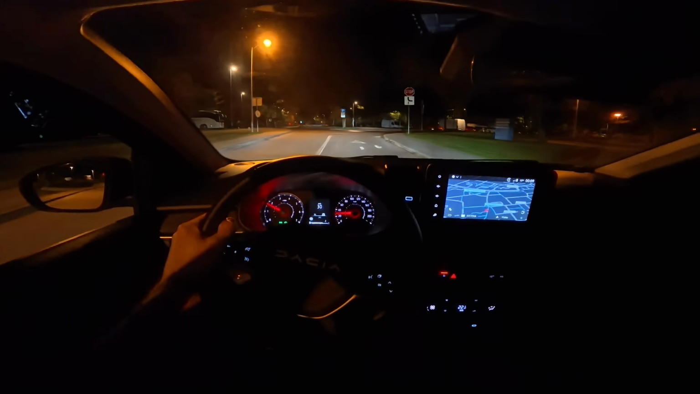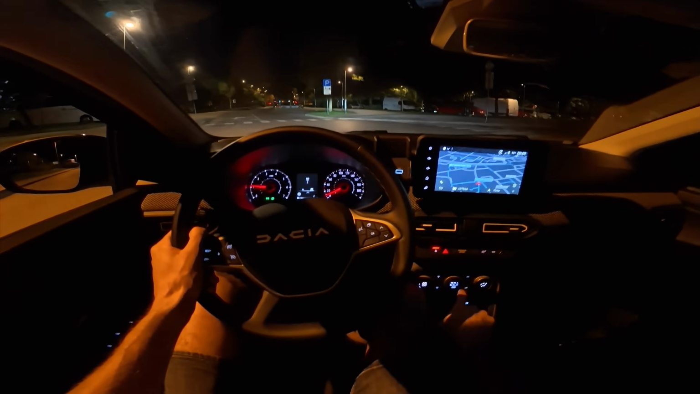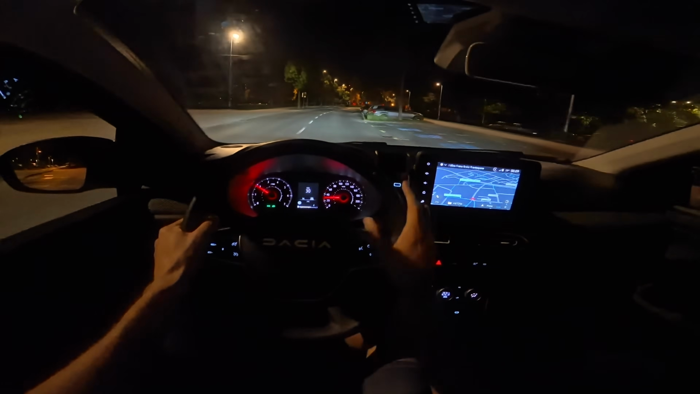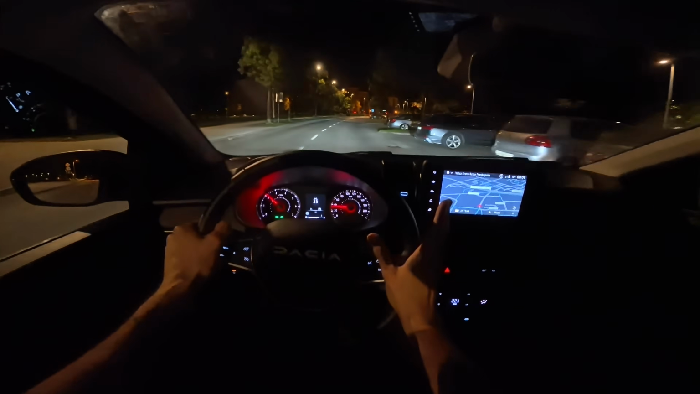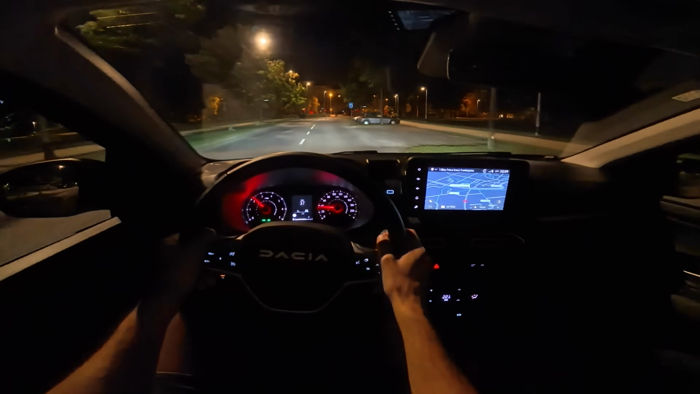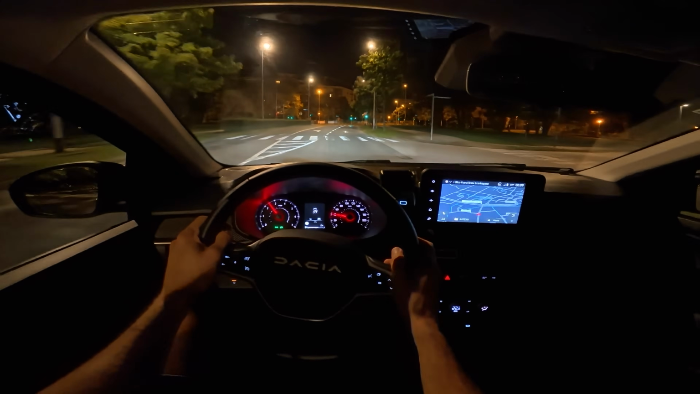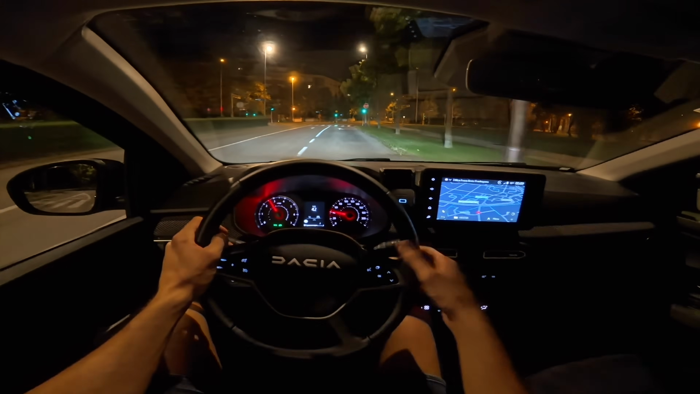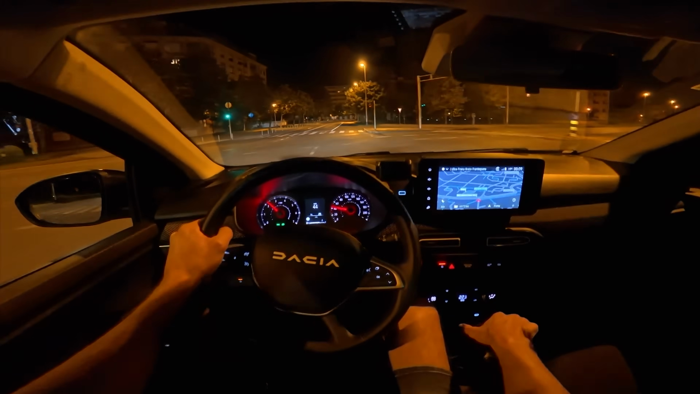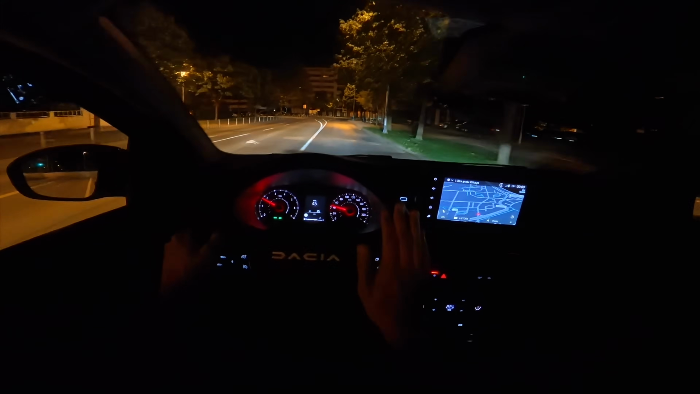Now, consumption. Well, there's a small difference between the Sandero and the Sandero Stepway. Stepway is a bit taller, but it was winter when I had it on test. Now it's late summer. It's actually 19 degrees Celsius, quite warm. And yeah, the winter does affect consumption. I had the heating on and so on. Now I have cooling, but maybe it affects the consumption, maybe not. I don't know.